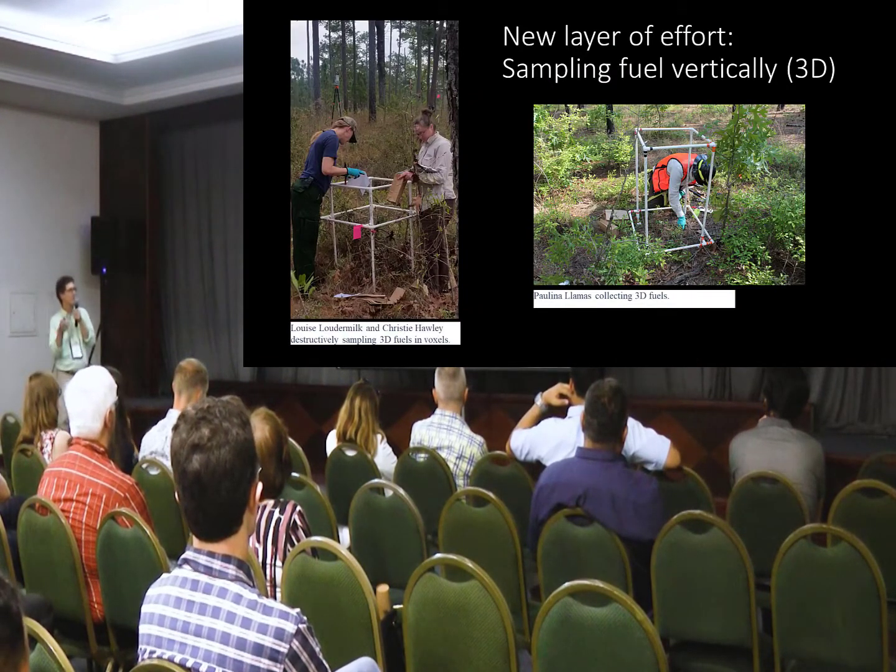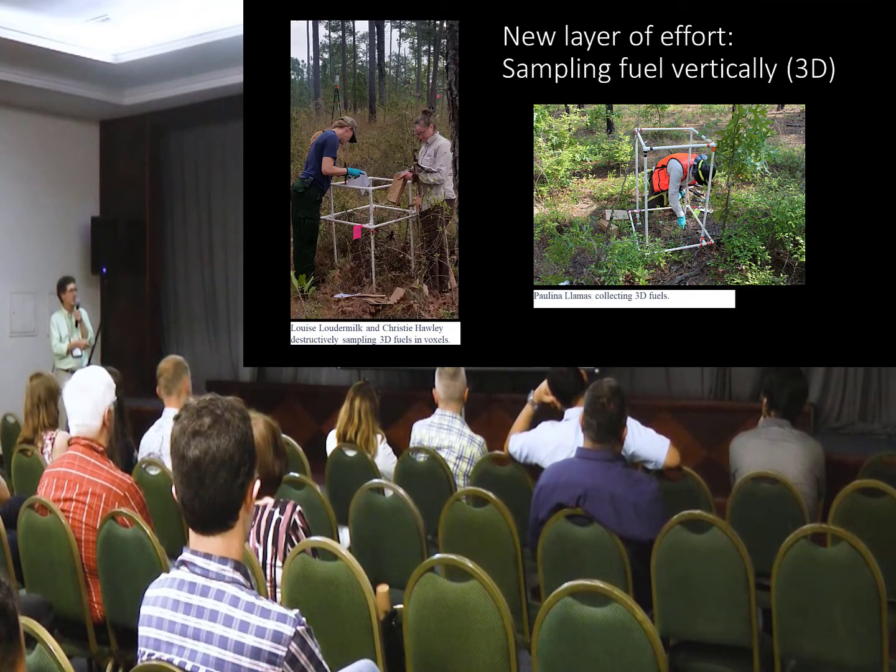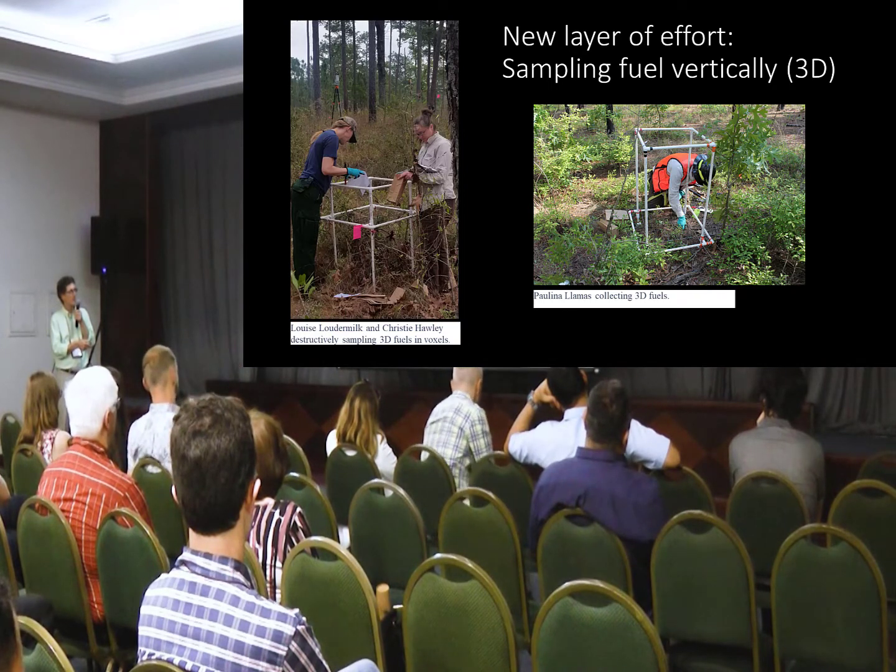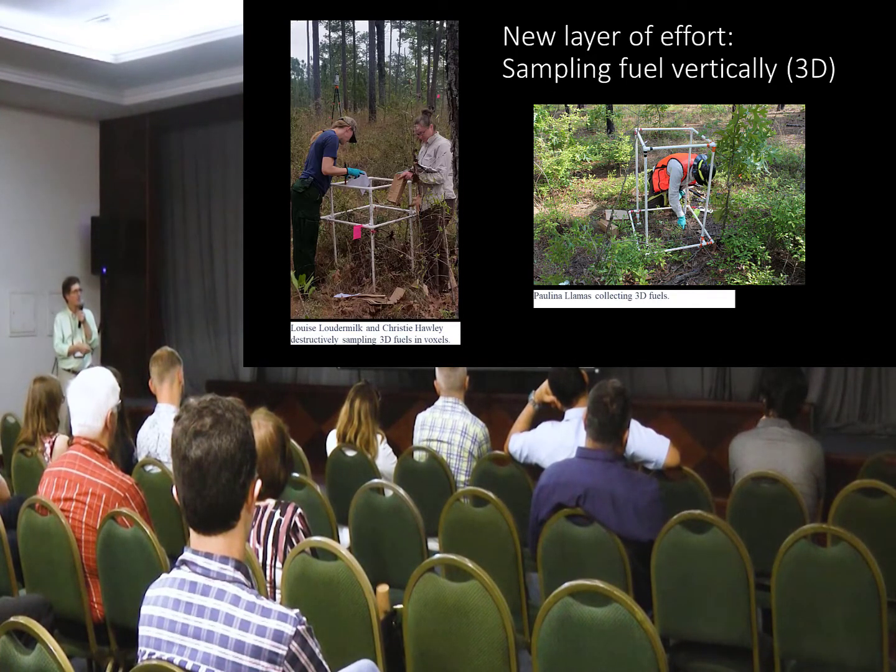We not only sampled the biomass of the shrub within that square, we actually did vertical sampling. So this is very tedious. Here's Louise and Christy Hawley. They're clipping the shrub biomass within this voxel area. And when they finish with that, they're going to move this down another half meter and do it again, and then down to the ground.